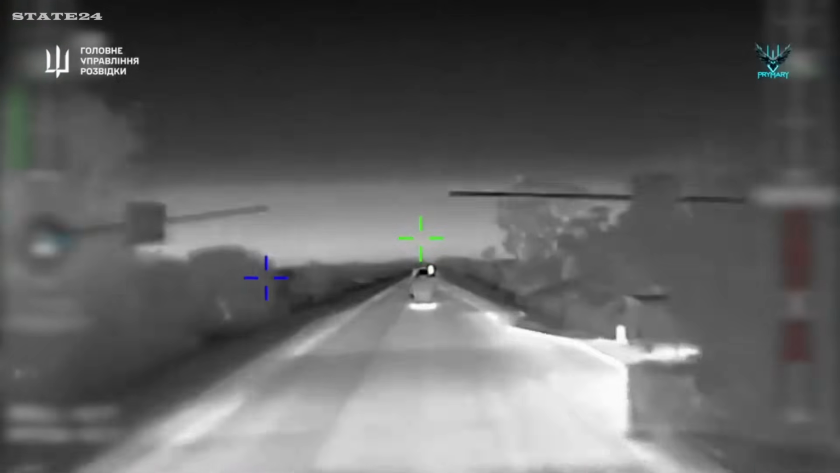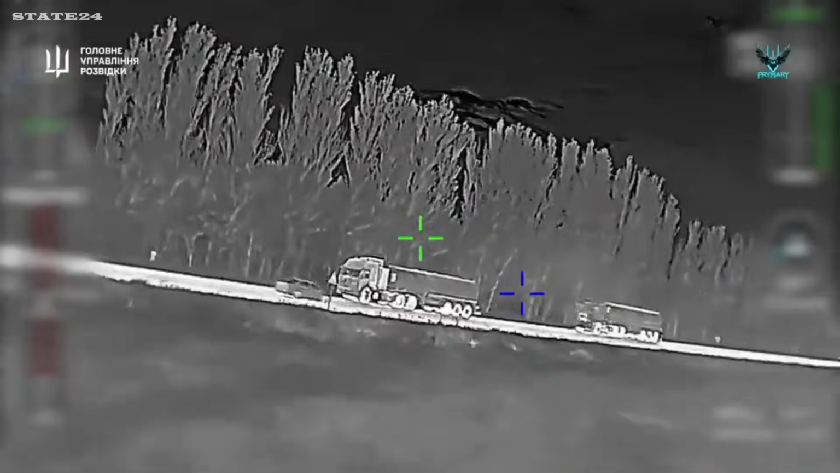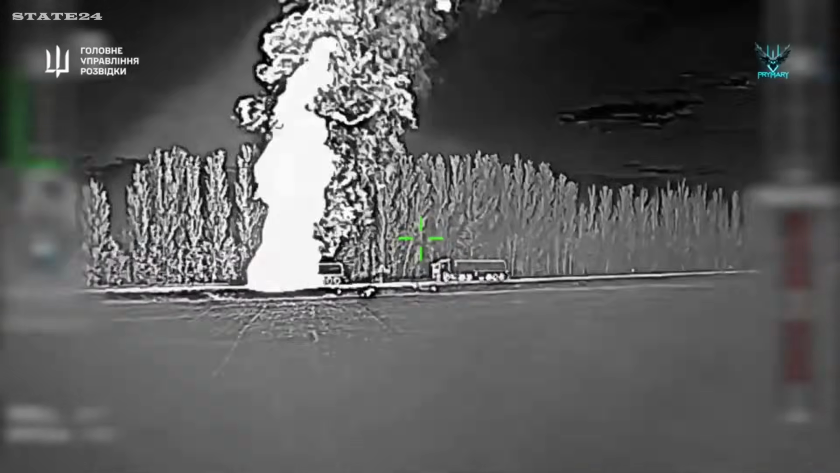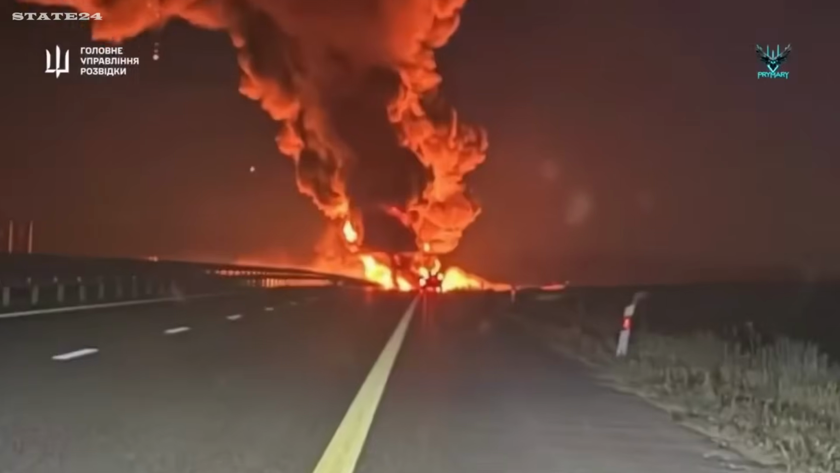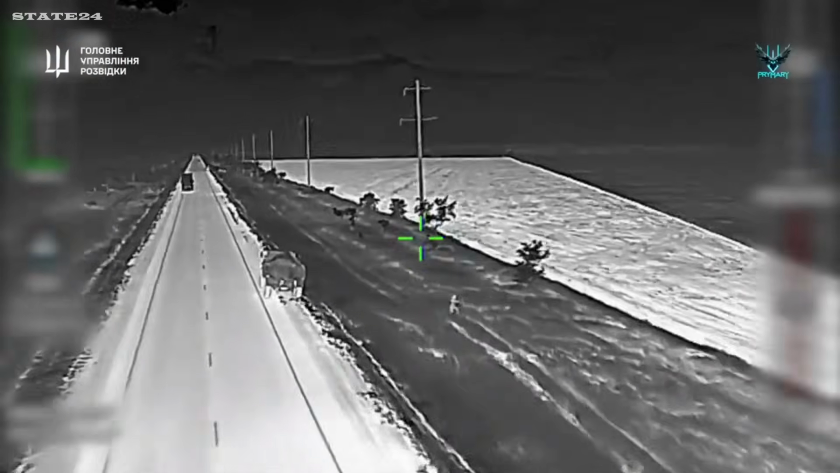Every tanker destroyed means less fuel reaching the front. Every truck stopped means fewer supplies, fewer reinforcements. The goal isn't a single strike. It's isolating an entire peninsula from the war machine feeding it.